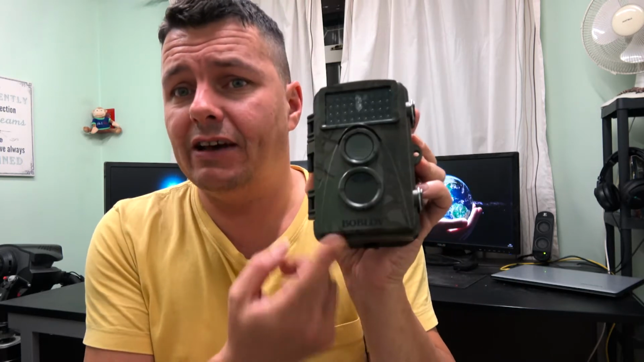Really clever. So what do you do with it? Well, basically you grab hold of it like this, you strap it to a tree, you switch it on, you point it at an area where you think there's going to be rats or wildlife, and you go to bed. And you stay nice and warm. And then you come back the next day, you unstrap it, or you take out the SD card, you put it on your computer, and you have a look. So let's have a look at some of the videos.